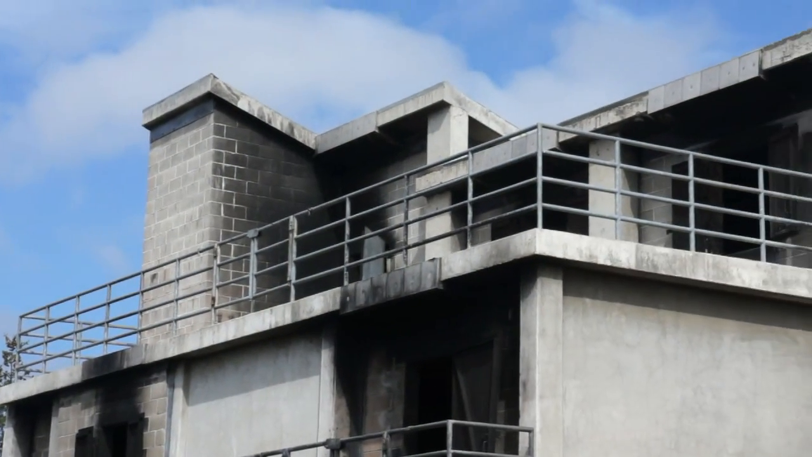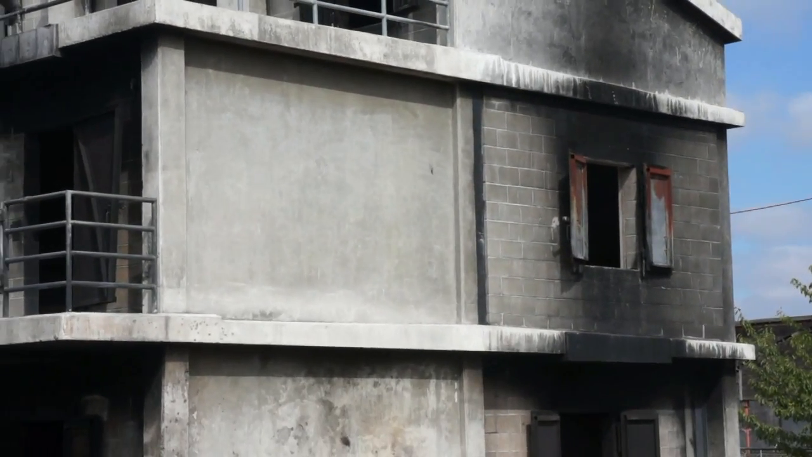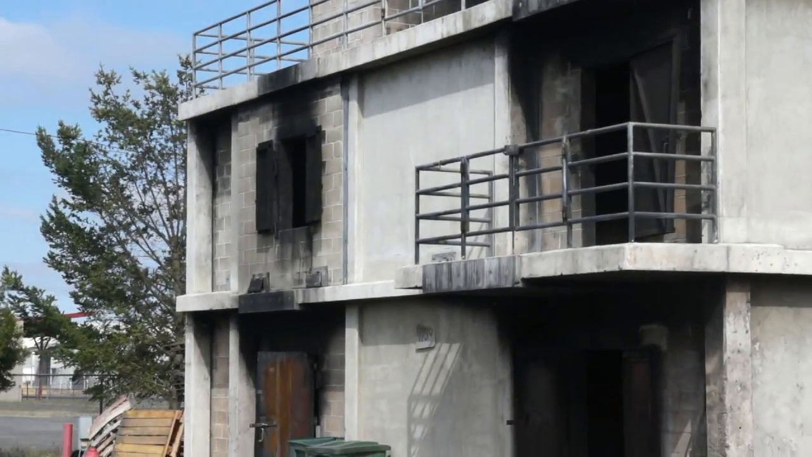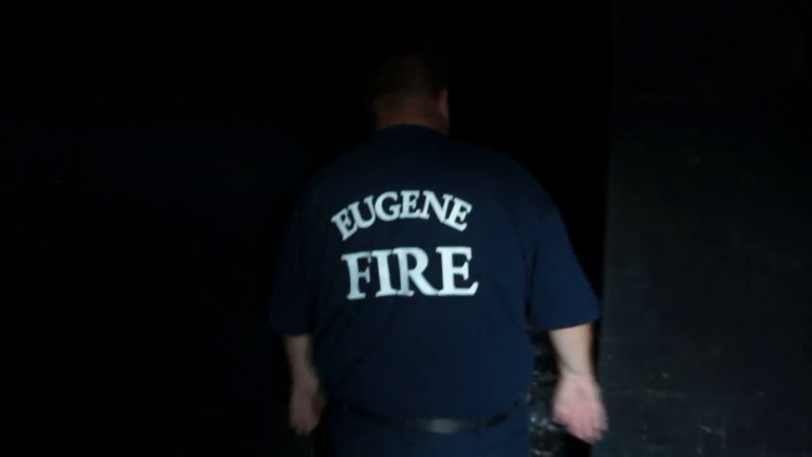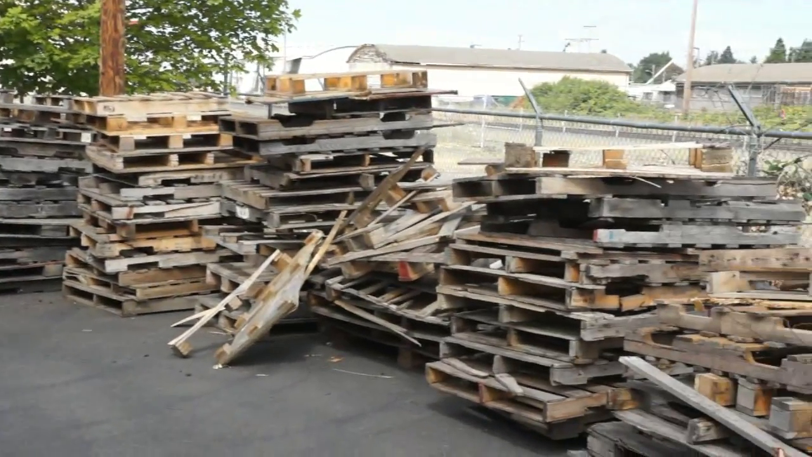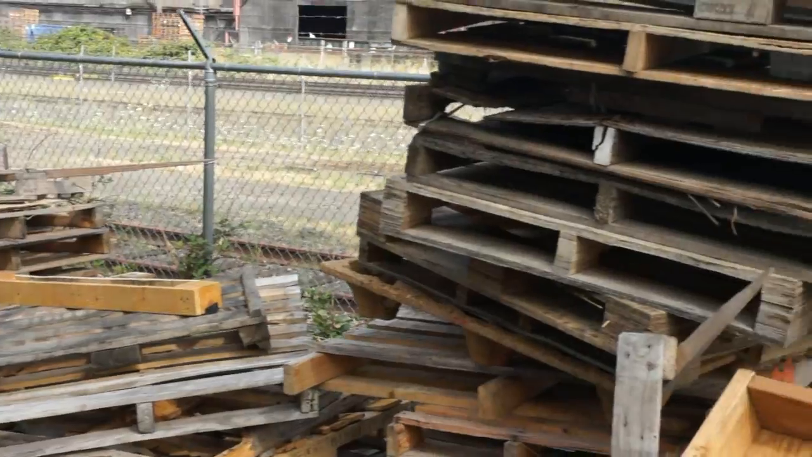The location for the exercise was a 3-story burn building on the Eugene Fire Department's training ground. We light fires in there and practice going and put them out. You used to be able to burn houses down when people didn't want their houses anymore. They would call us and we'd burn them down, but there's so many more regulations now that we can't do that. There's no asbestos, there's no chemicals. We only use pallets in here and paper, so it's a safer fire.